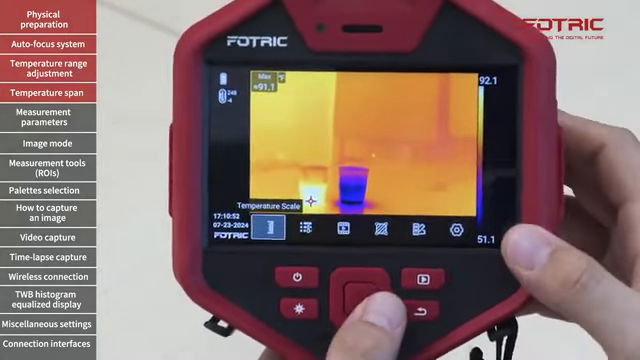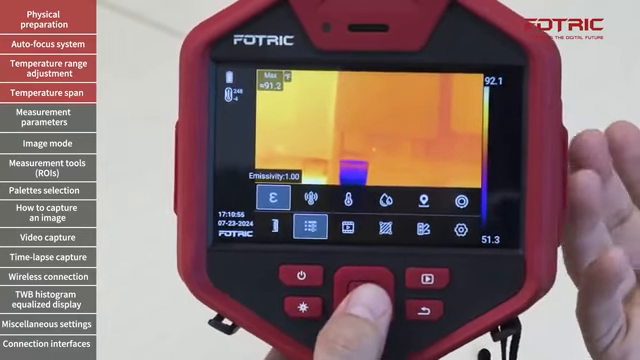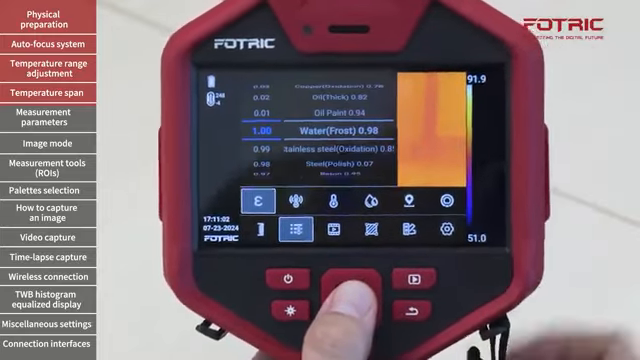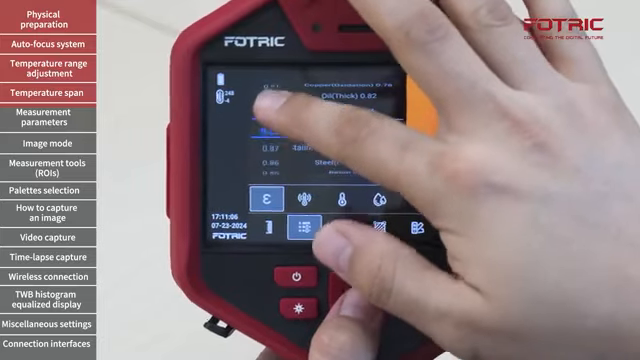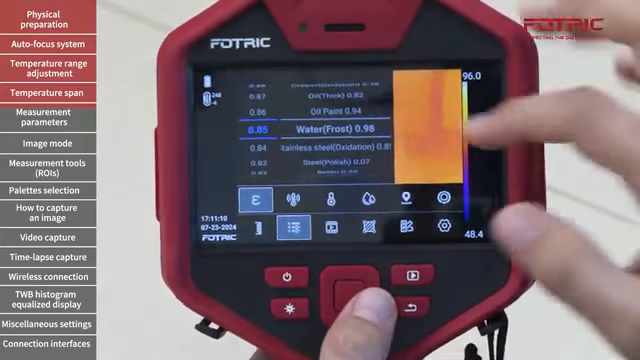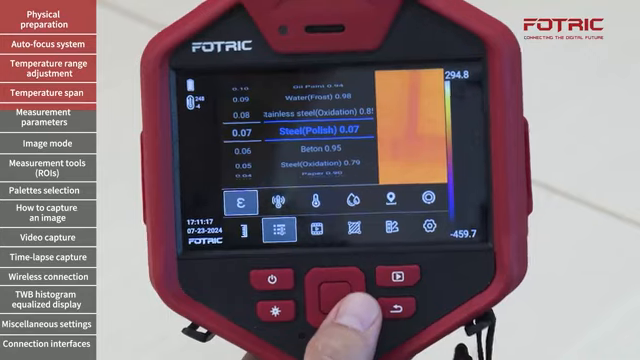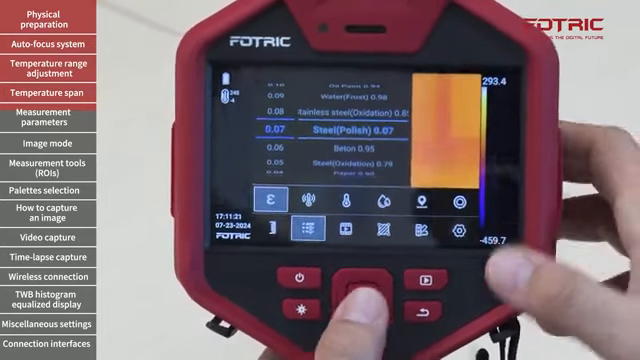Now I'd like to show you how to set up the camera parameters. The camera parameters include emissivity and some others. To adjust the emissivity of the general scene of the camera, I will click right here and adjust the value based on the material on the surface of the component that I'm working with. There are some suggestions on the right side for quick access, but we always recommend that you use the specific emissivity either from a chart or from experimental testing.